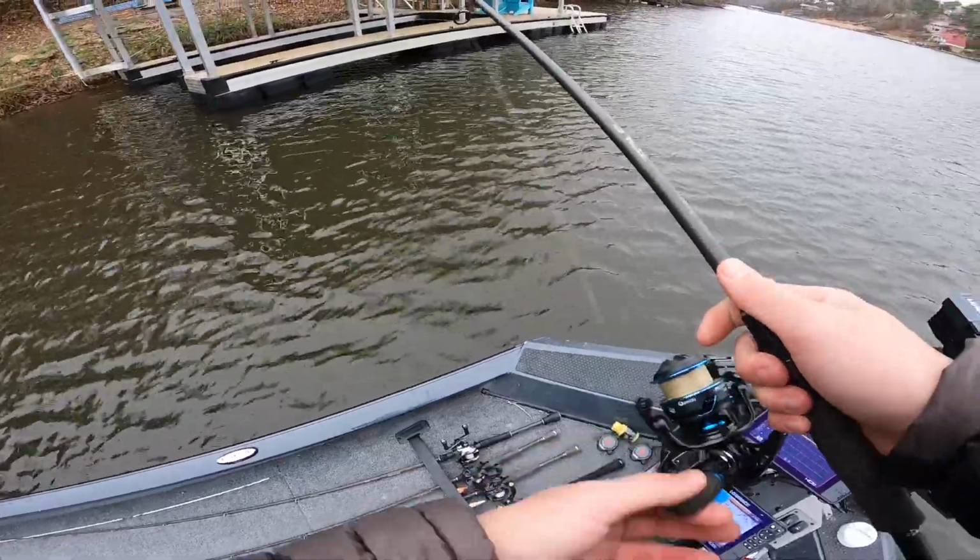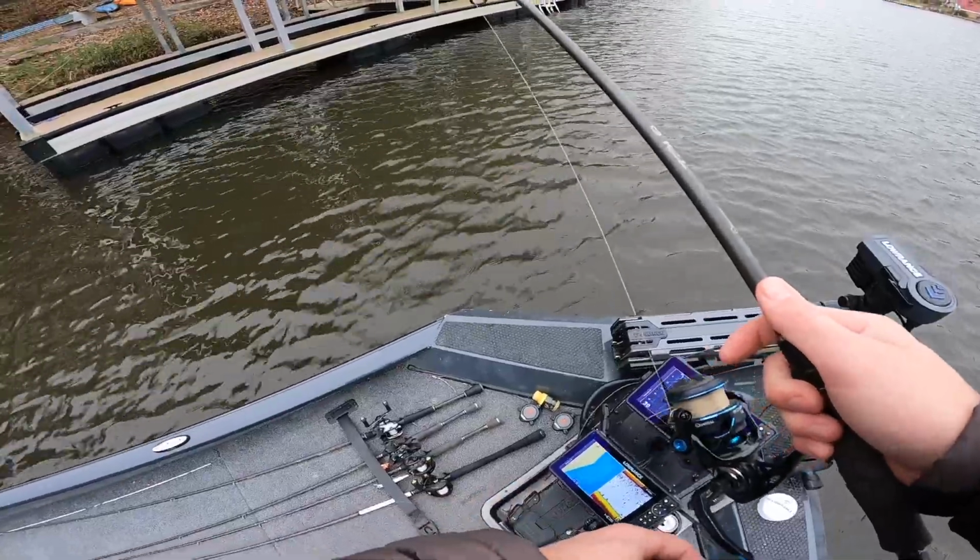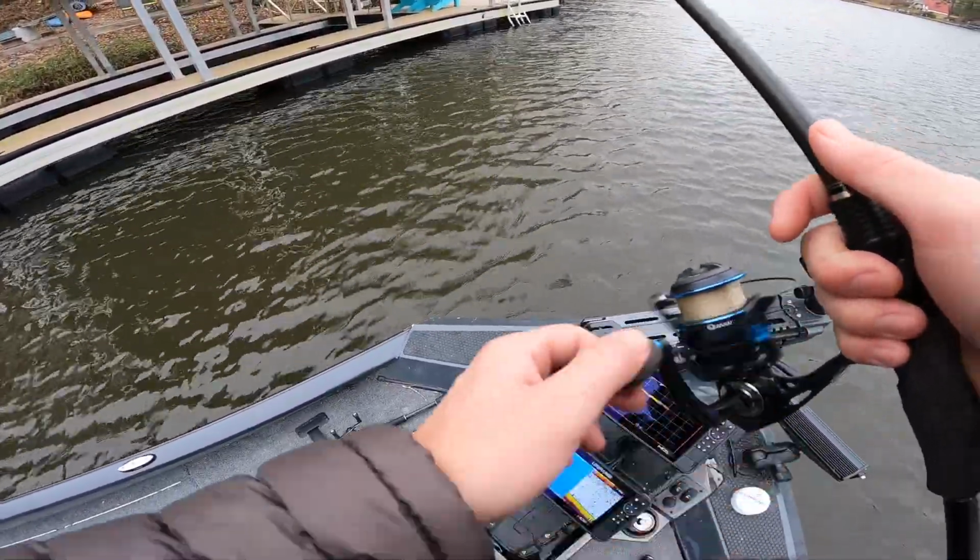That way your line doesn't catch a big bow and your bait can fall straight down. I know that fishing a shaky head in this much wind, I got one on right now. How about that? Second cast.